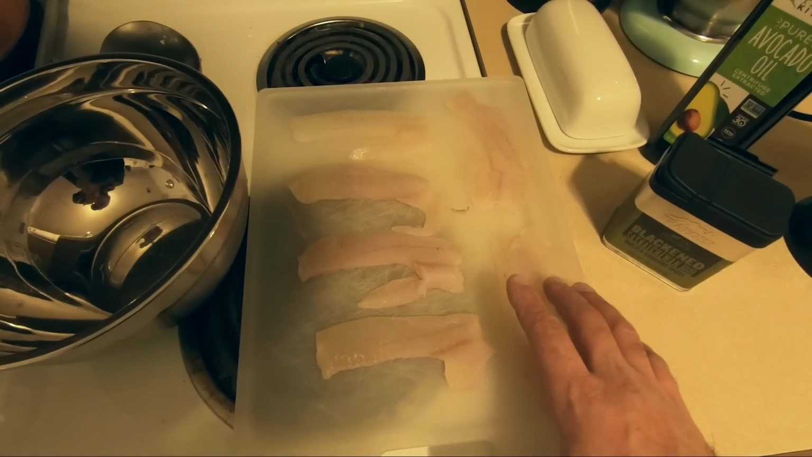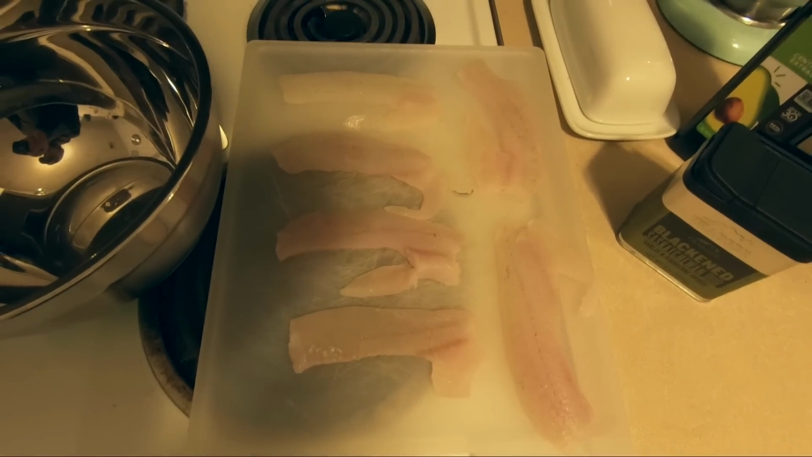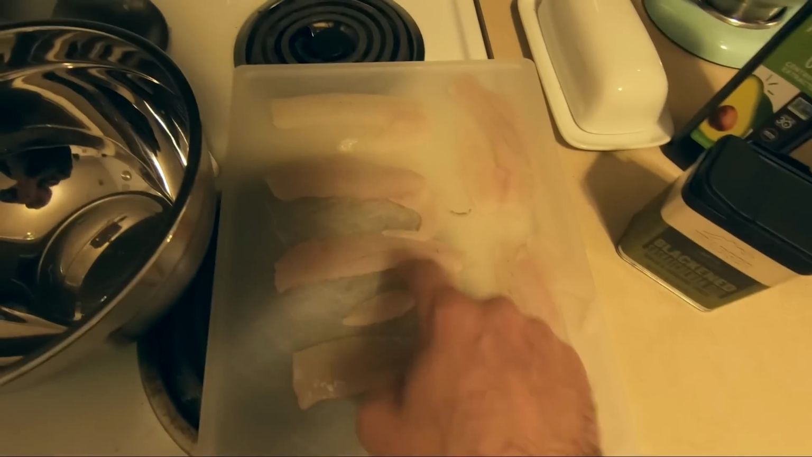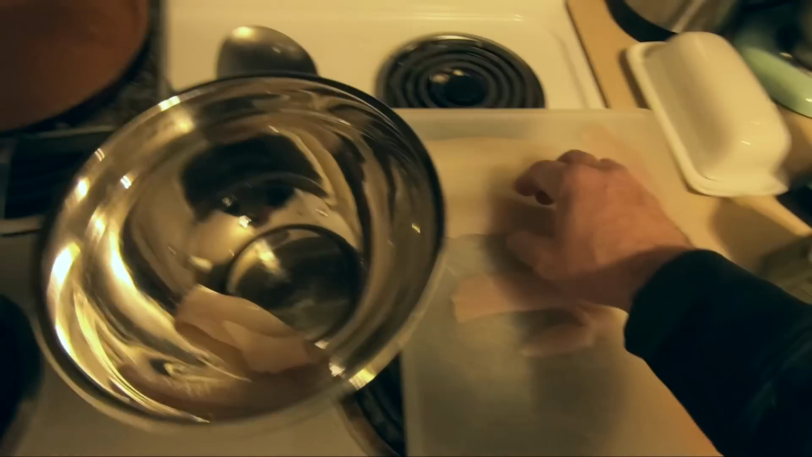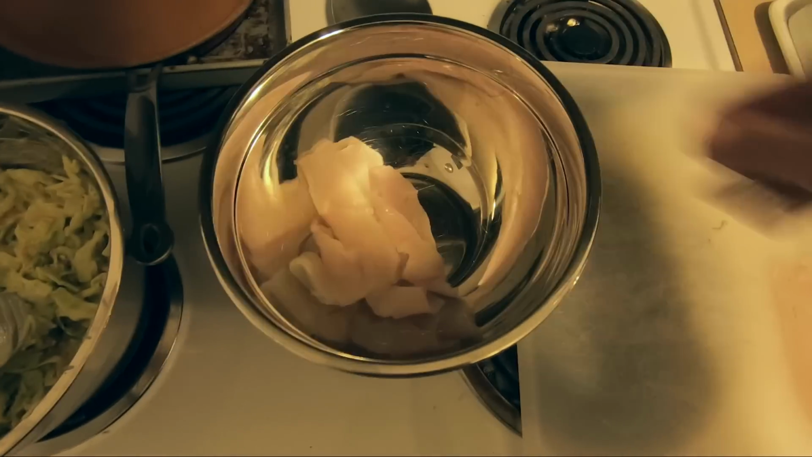Normally when we do crappie tacos, we do them fried, and I cut those into quarters or thirds, but tonight we're just gonna do whole solid fillets. So we're just gonna throw those into a bowl real quick, just like that.